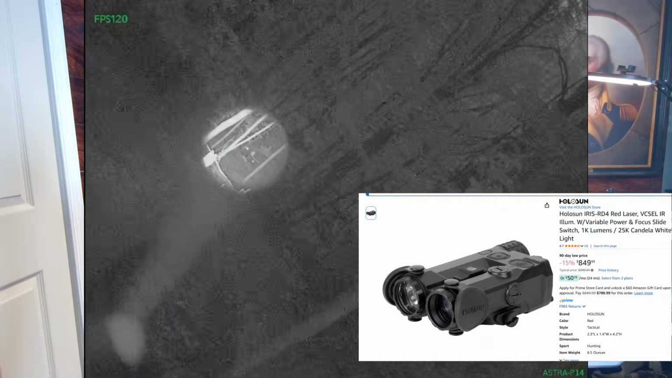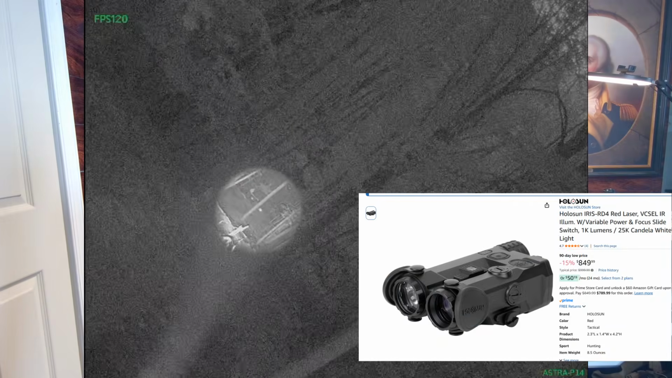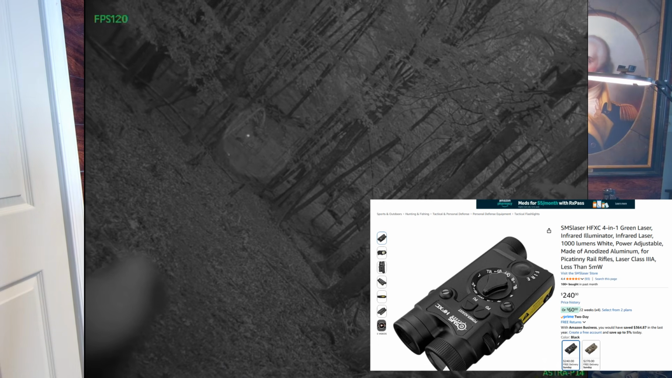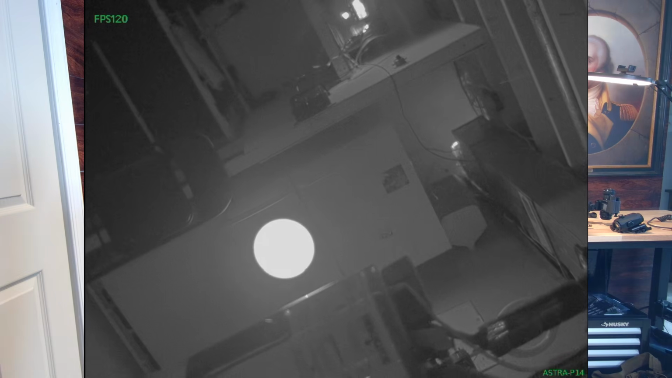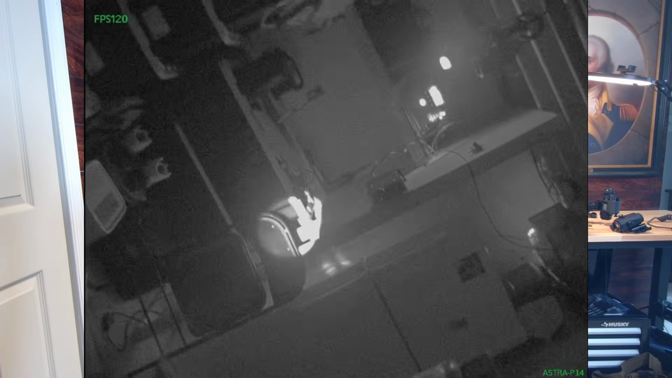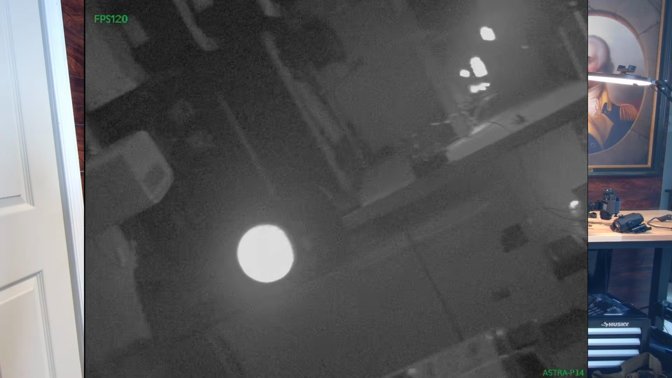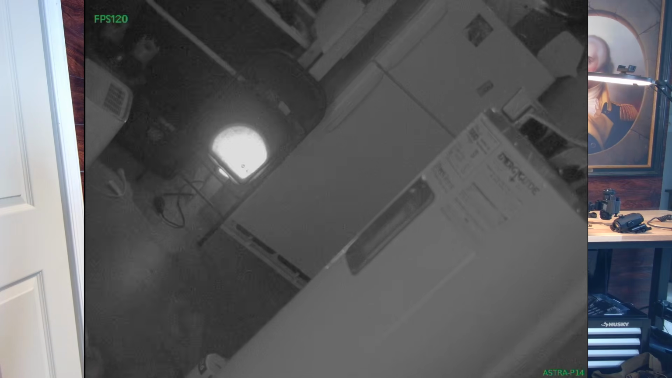We had two illuminators out this evening. I had the Iris RD4 and I had the HFXC. These are both decent illuminators, and I've never had any issue with them at any other time with any analog night vision devices. There is a slight contrast issue with the IR light dot. So when I have the illuminator on and the dot in the middle, sometimes, and it's more indoors than outdoors, but I have some clips of it doing this outdoors too, you will lose that dot.